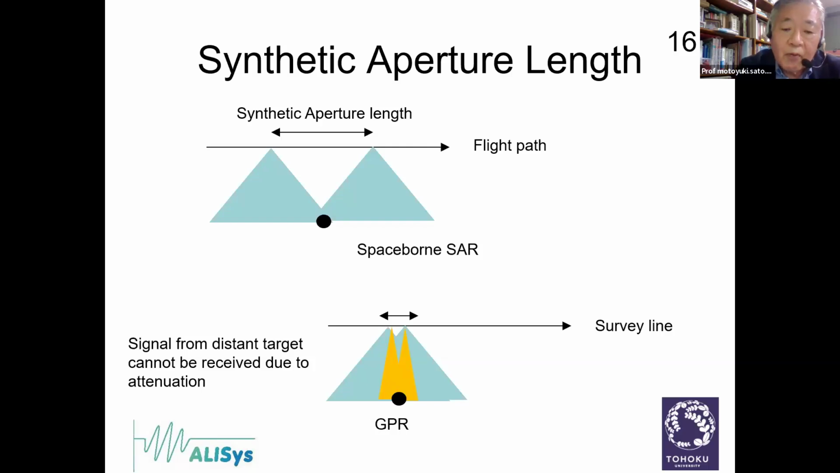Therefore, even if the theoretical radiation pattern covers the target, in many cases the propagation length is too long, then the signal will be attenuated. Then we cannot receive the signal.